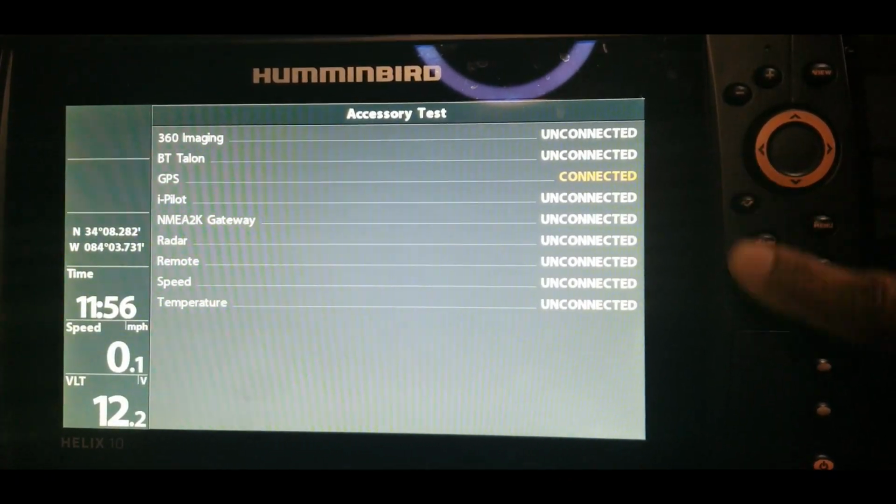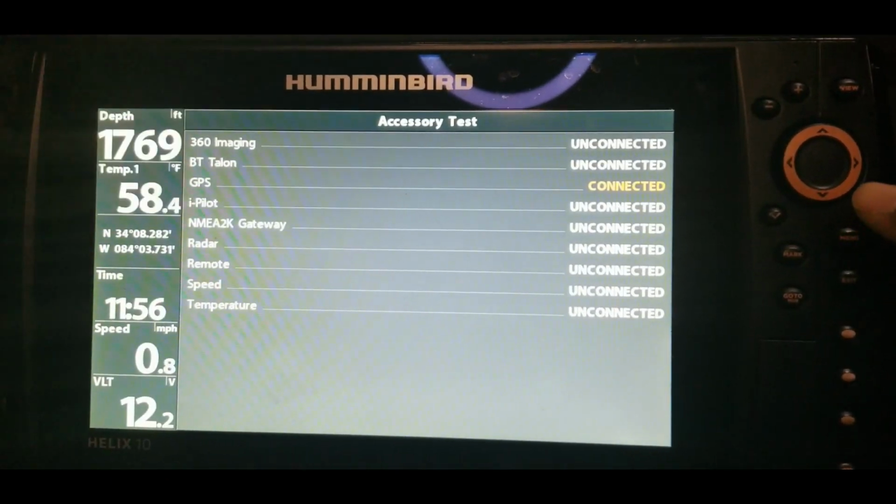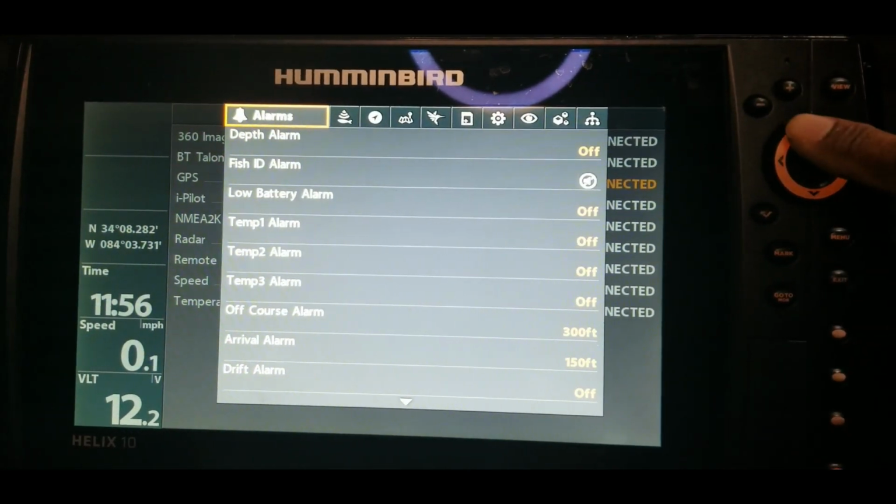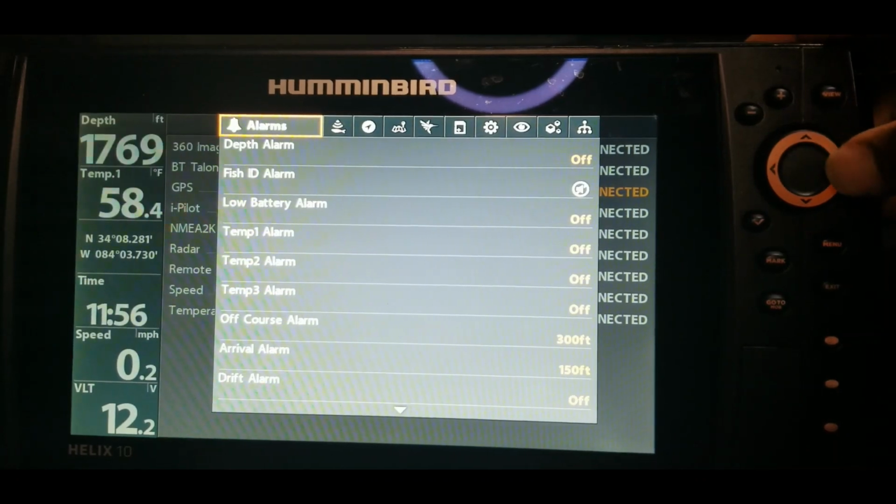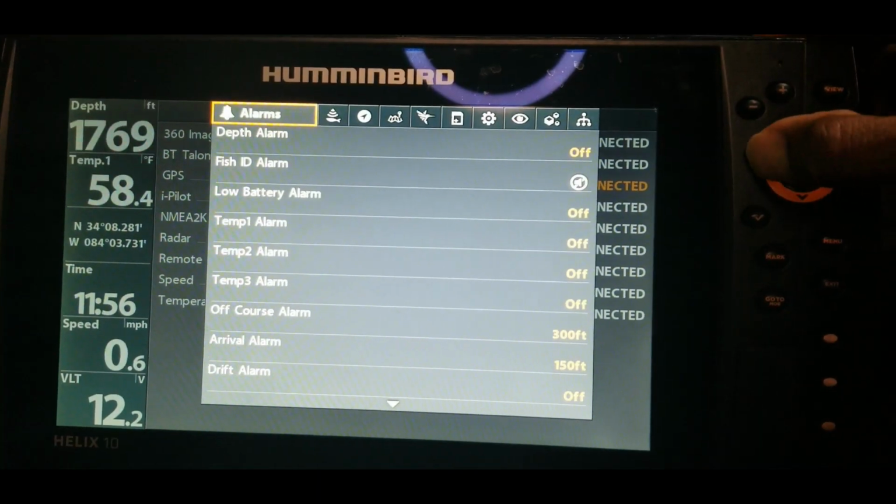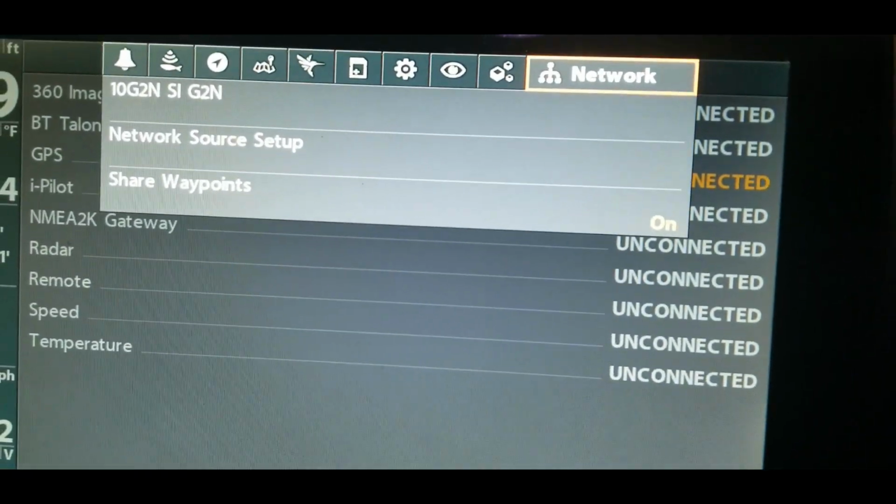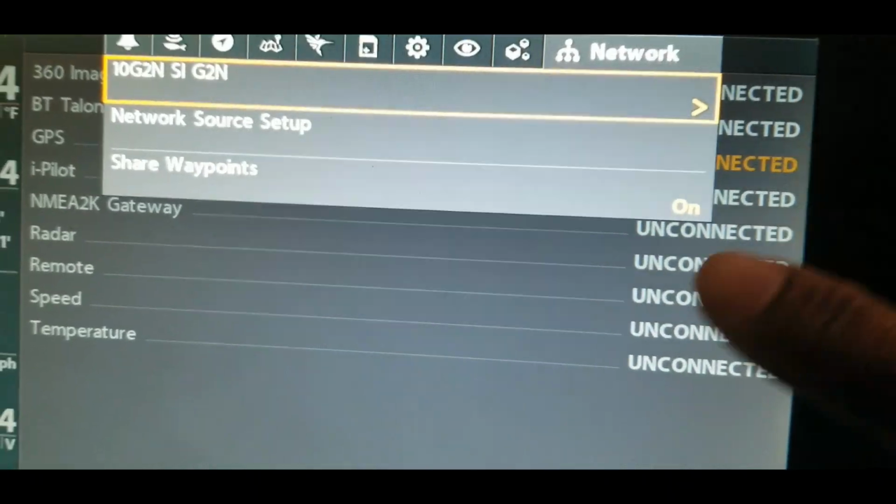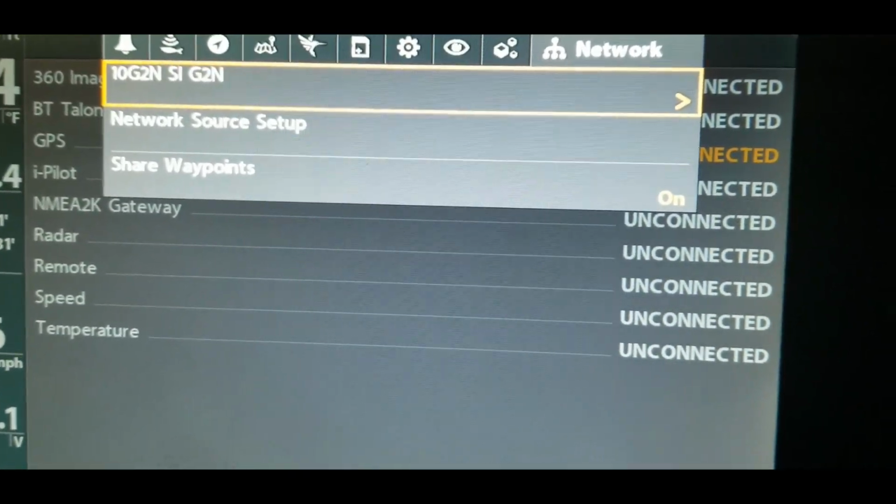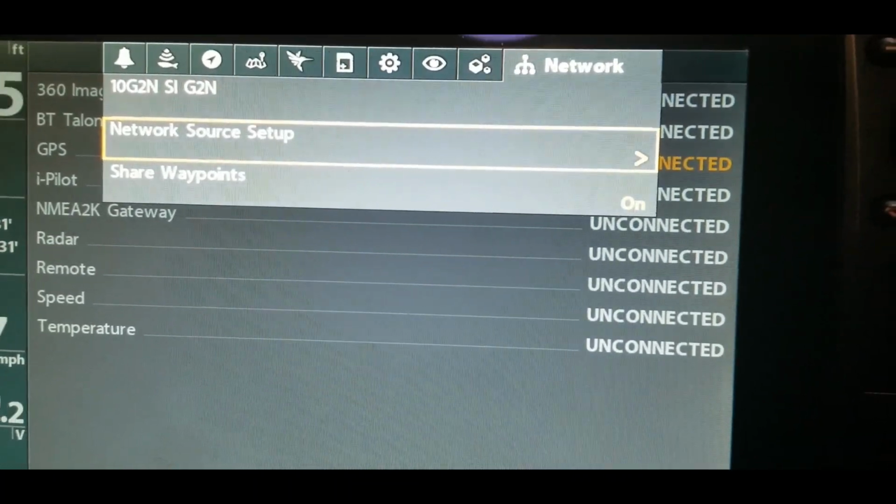But the location that we are going to go to today, let's hit the menu button once, and we're going to go all the way over to the network option. And under that network option, you can see this is a G2N 10-inch SI unit. Let's go down to network source setup.